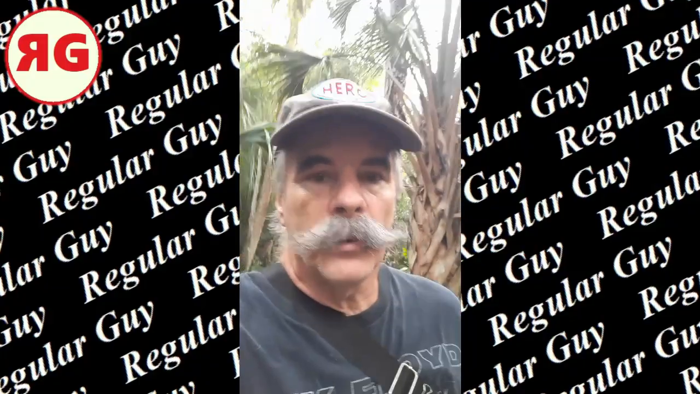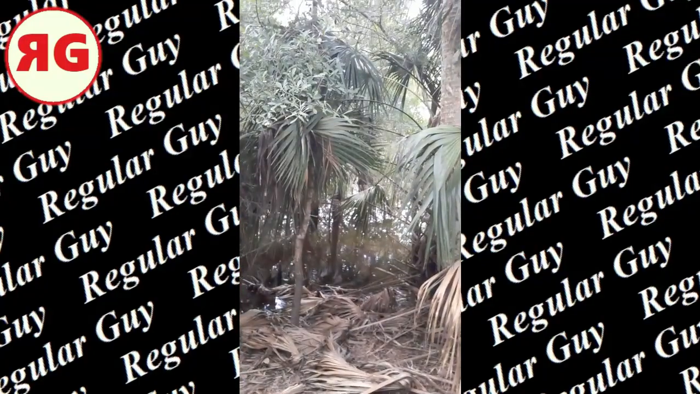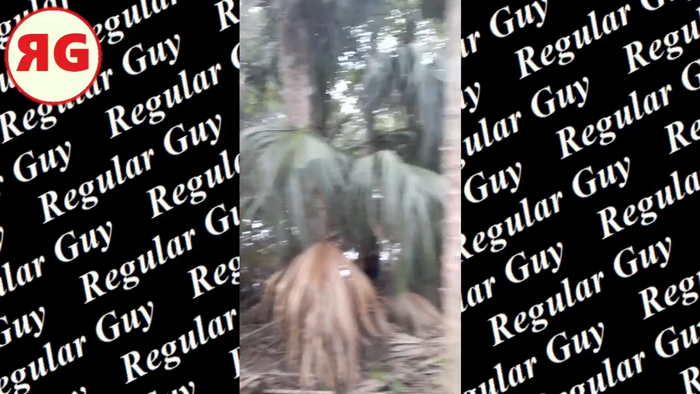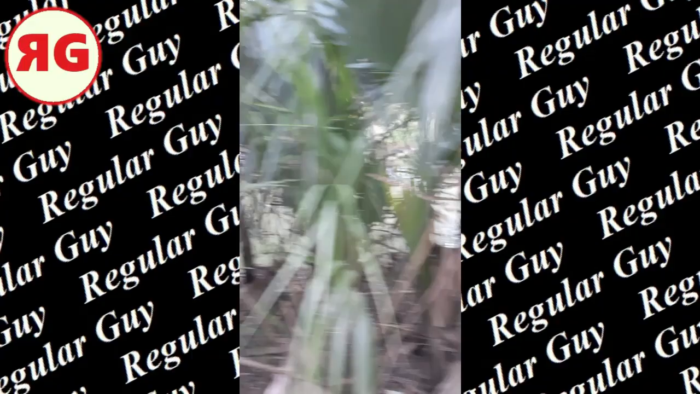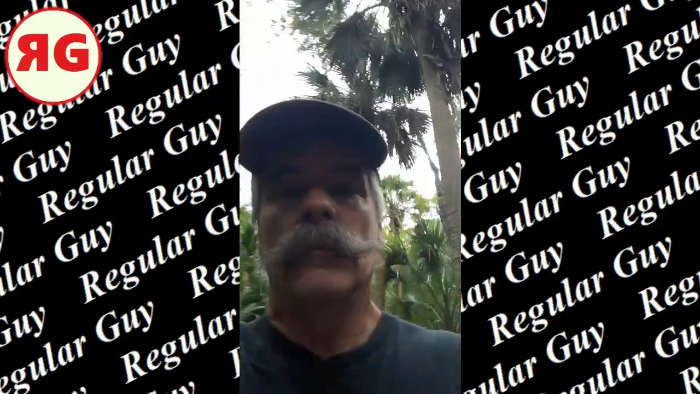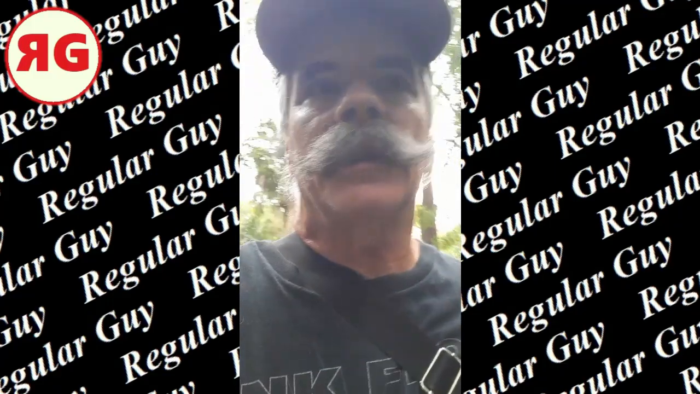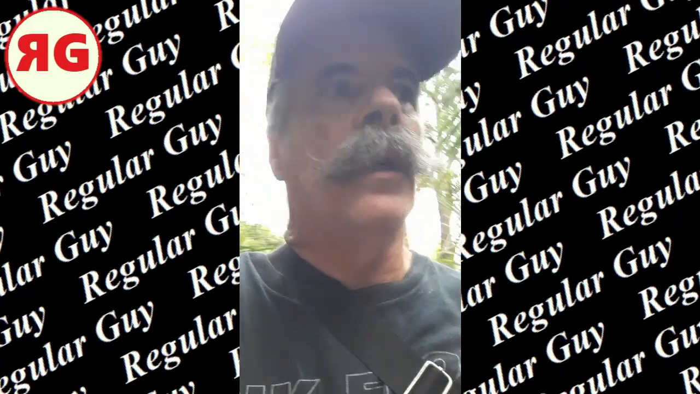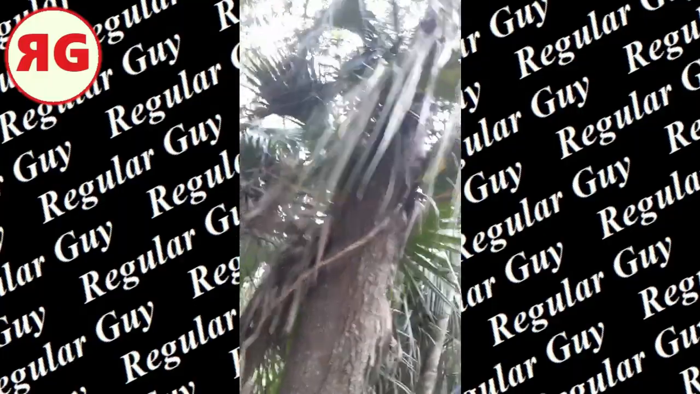Okay, guys, I'm approaching where my trail cam is, and look at all this water on either side. Oh. I don't know if you guys picked that up. I hear a bird in the background and I heard a gator out in the distance. See if I can get an answer. Mosquitoes are out.